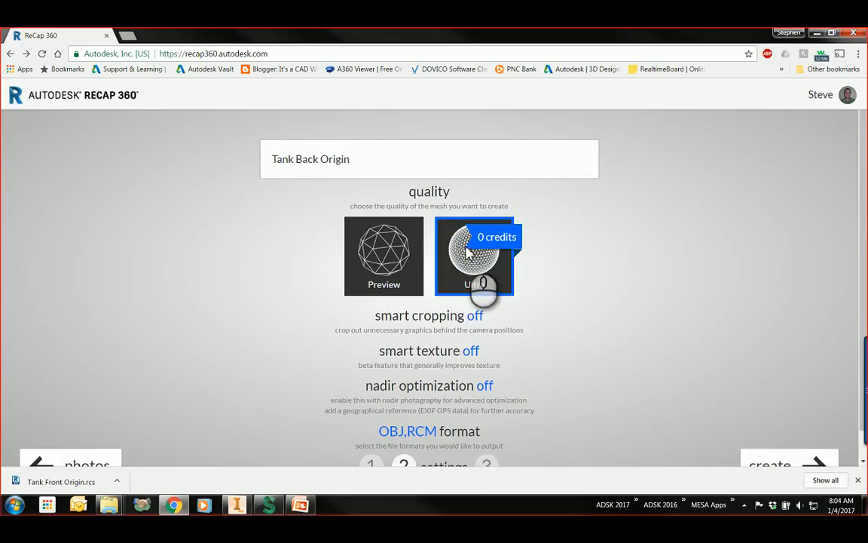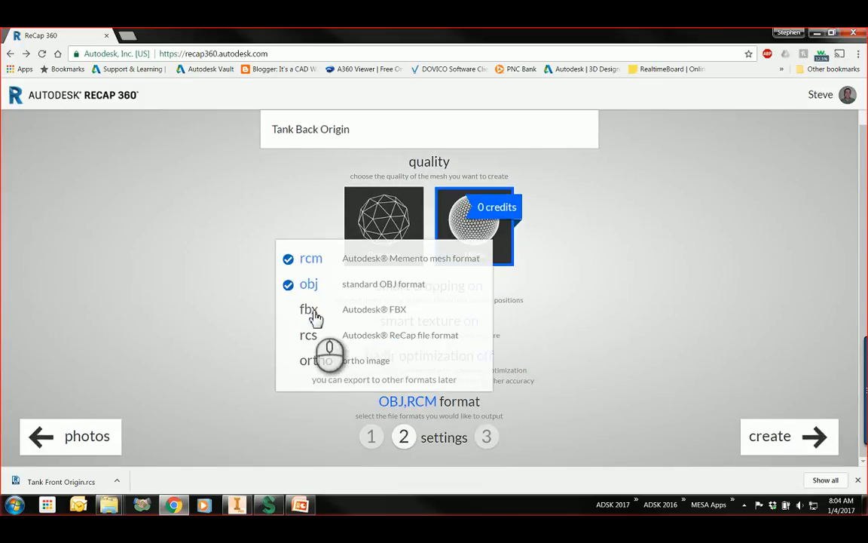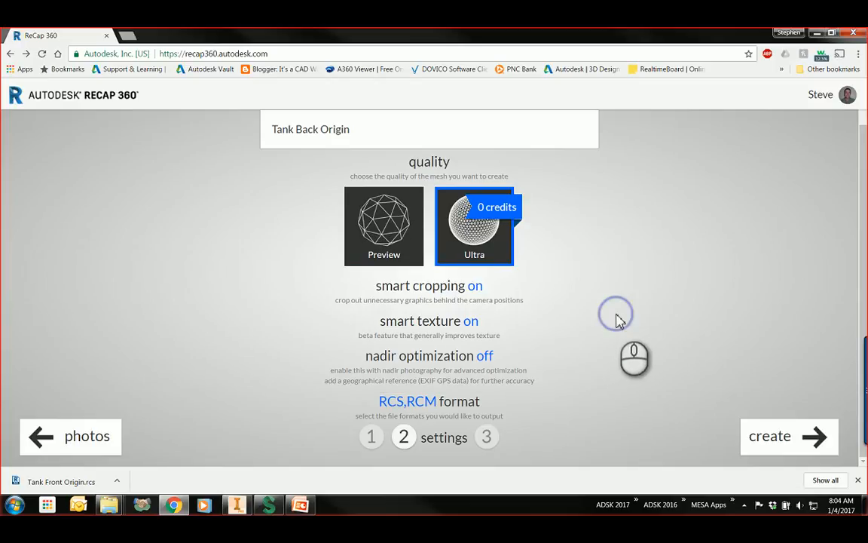I'll set up my output. I'll go to Ultra. I'll turn the smart cropping on and turn the texturing on. And then for the outputs, I typically like to use an RCS and an RCM. So now at this point I can hit create and it'll launch and begin creating my point cloud.